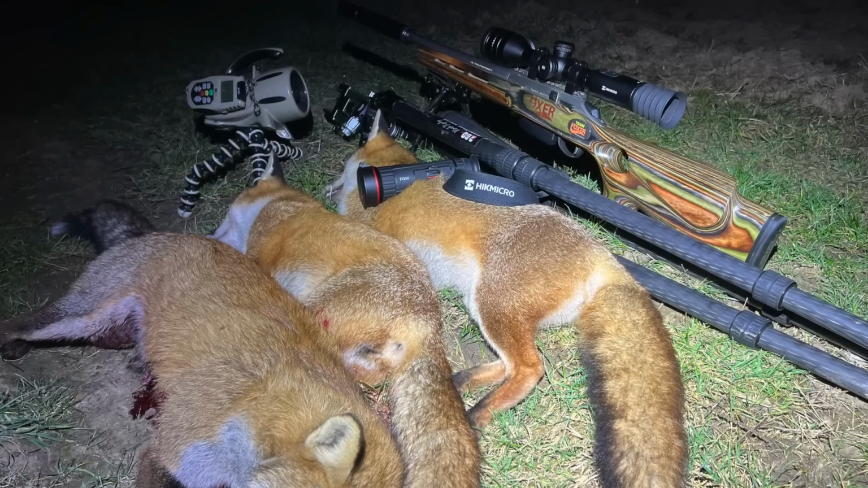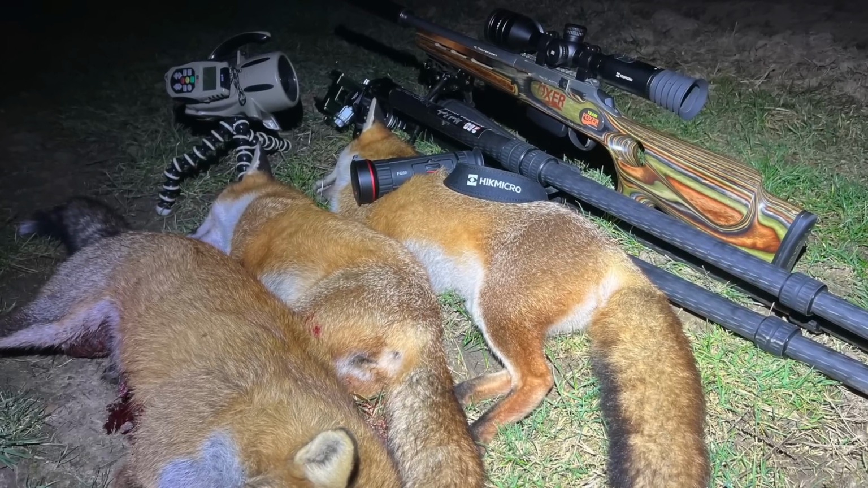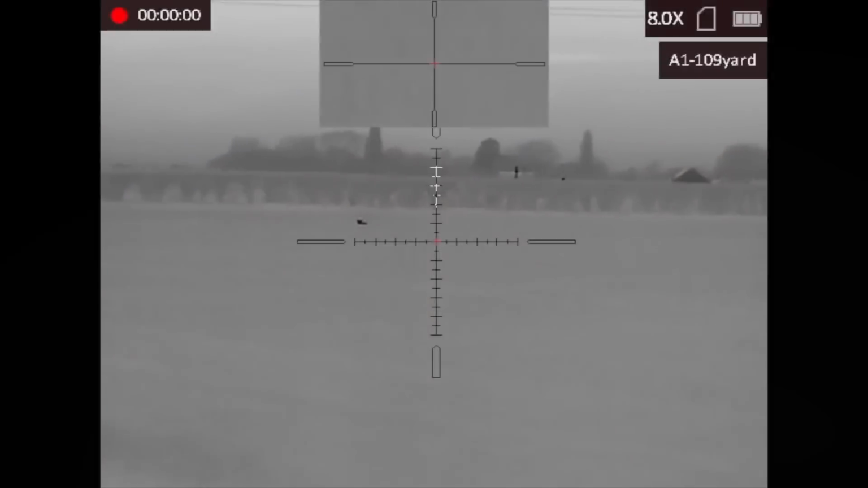That is a mess. We'll get that sunny side down for the photo. Indeed, a picture for the Instagram and to show people, landowners, how productive our evenings can be.